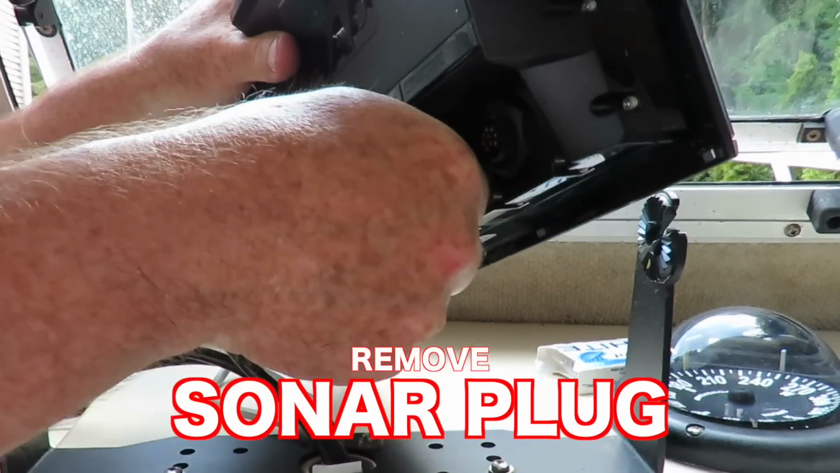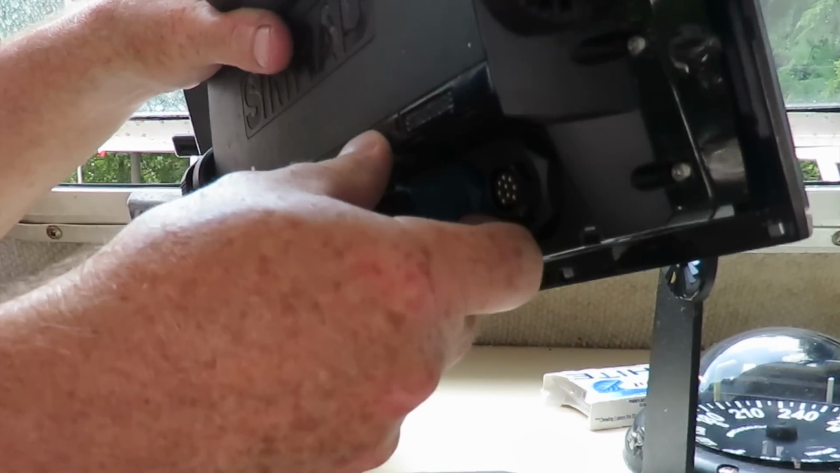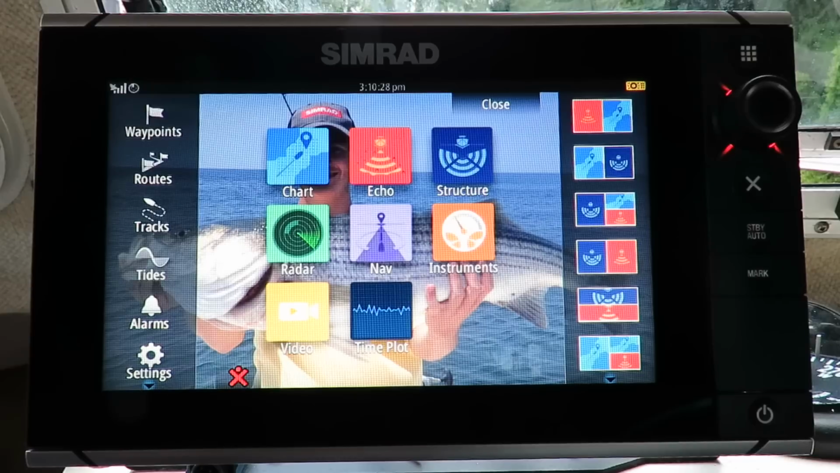Just going to do a quick Simply Simrad moment here. I have my boat pulled. We're heading out to Montauk in a couple of days, so it's in the driveway, and what I'm doing now is I'm just unhooking the transducer because I want to power up.